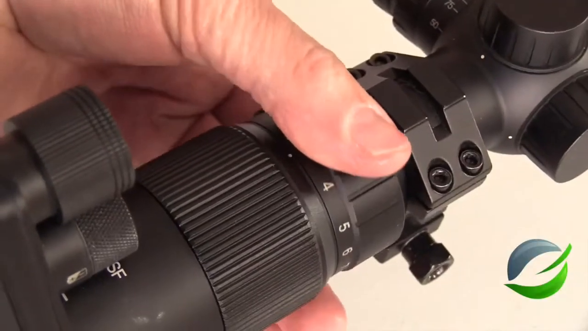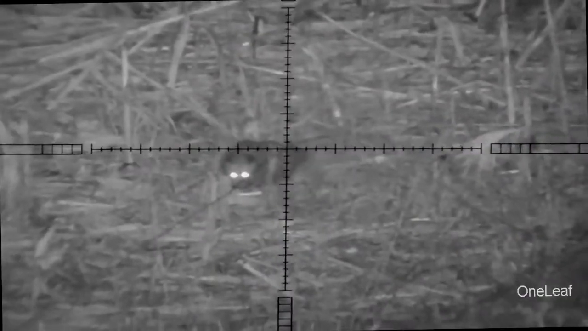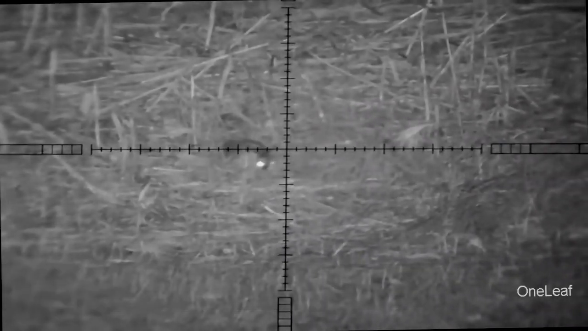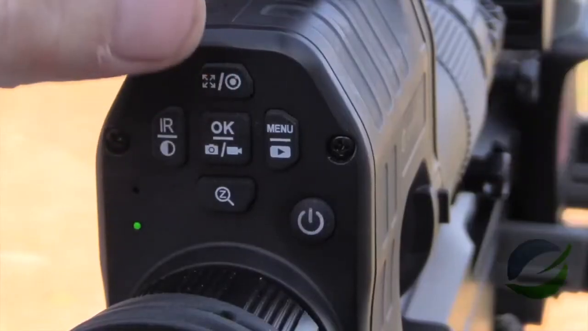I can zoom 3 to 12 power. And right here I'm at 12 power on this possum. I'm going to pull it all the way back to 3 to give you an idea what the 3x12 variable scope will do.